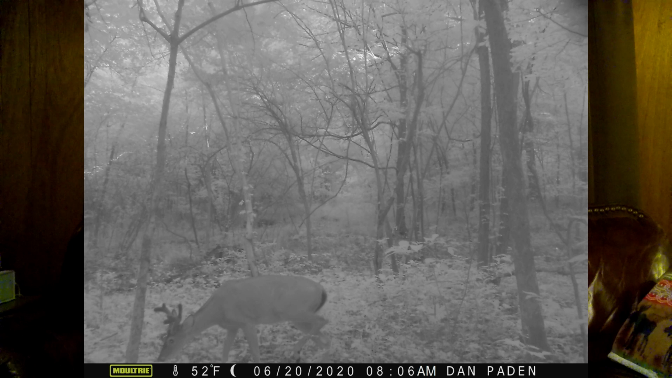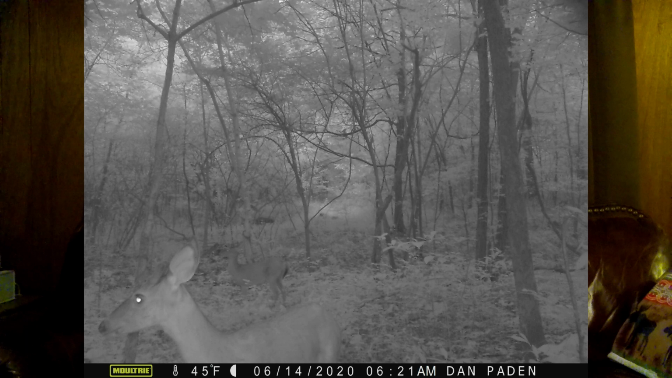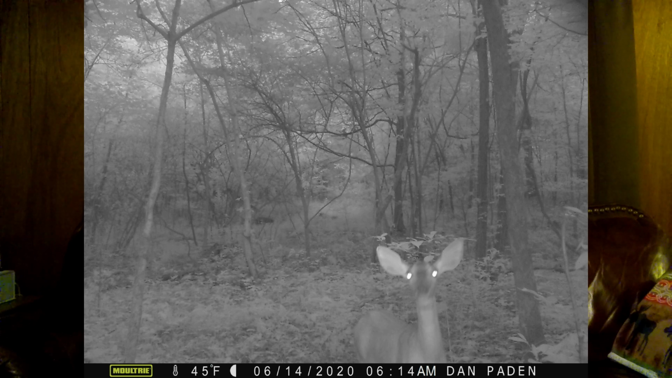Trav's got a nice buck over where he's at. Here we go, that's a nice buck right there. Looks like a 7-8 point right there. Oh yeah. Got some does. He's got does and that nice 7-8 point right there.